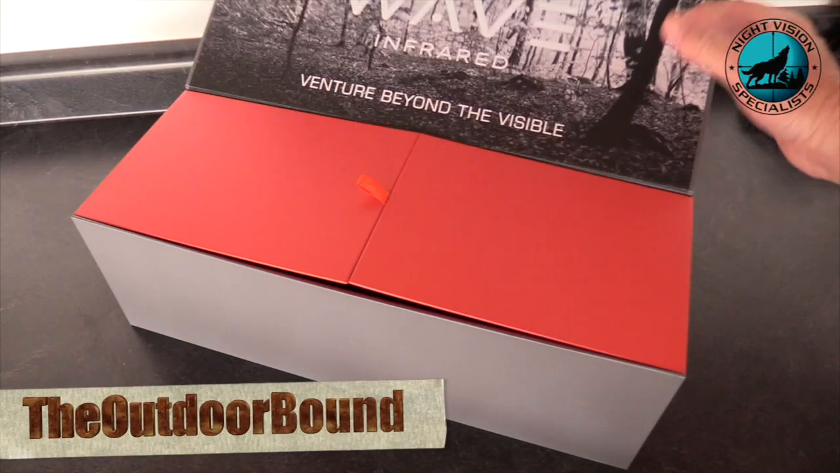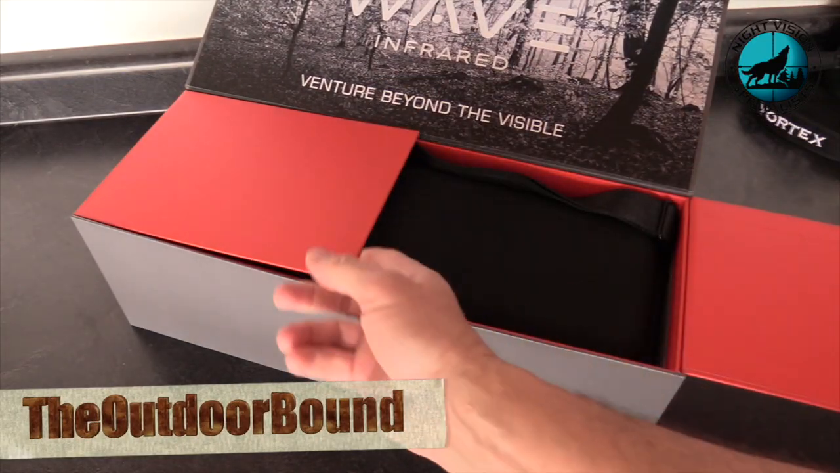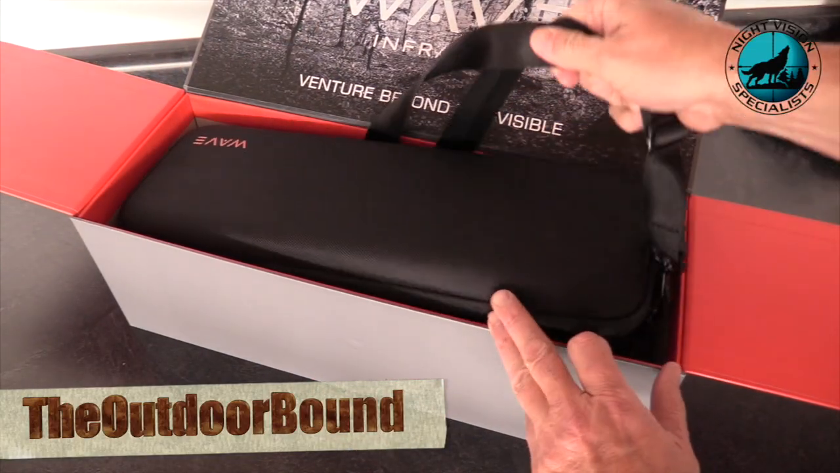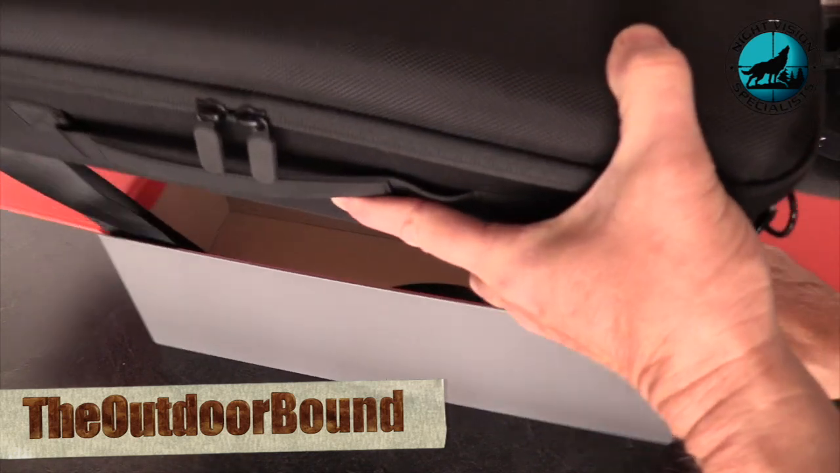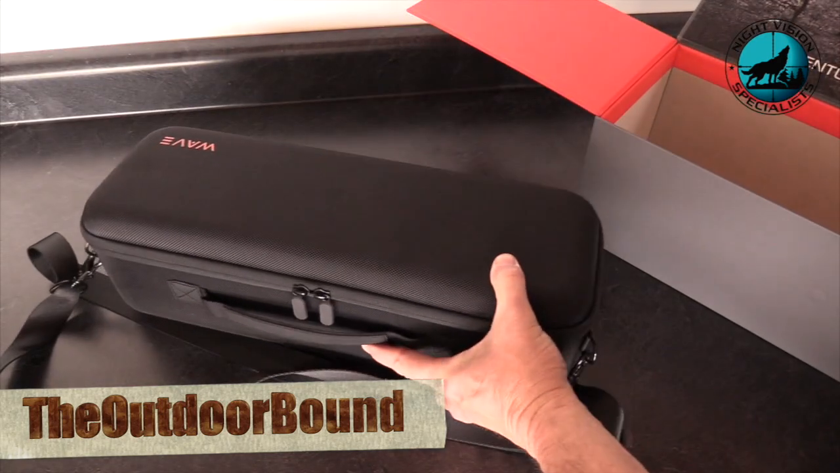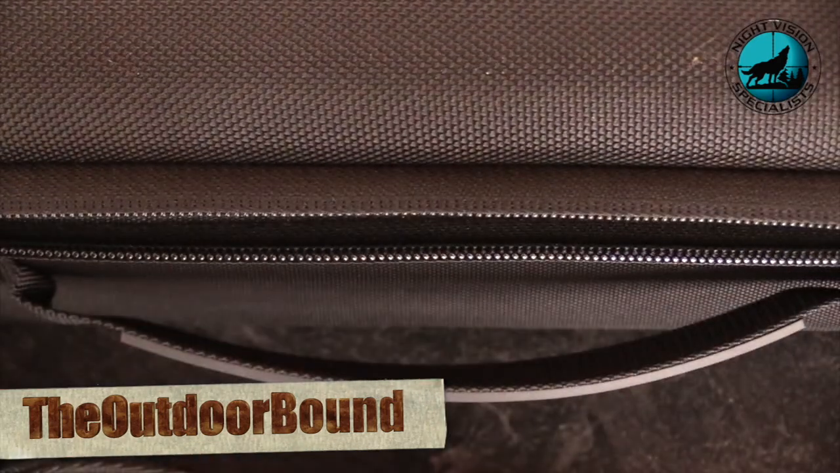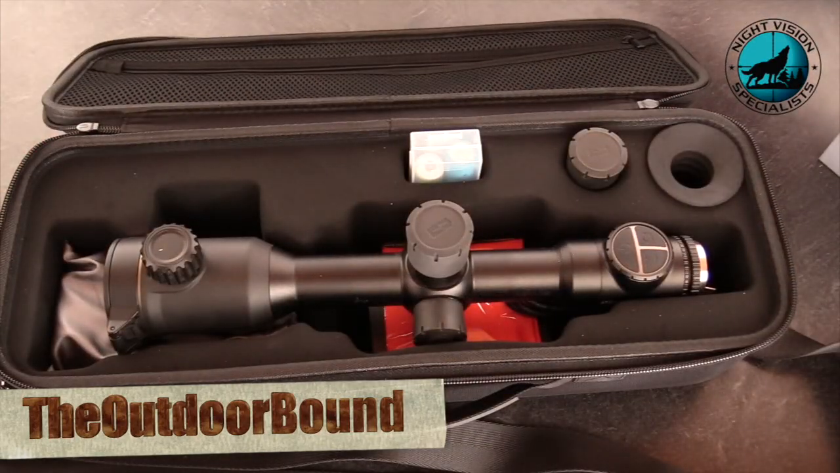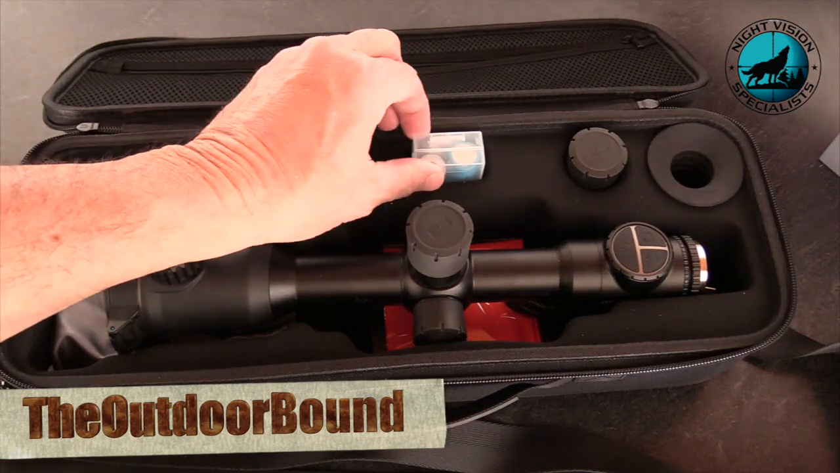Alright guys, I know we don't want to spend a lot of time at this, but I'm going to open the box and show you what's in it. Like I said earlier, I received this item from Night Vision Specialist, and this is not original packaging inside of this carrying case because this is a demo unit that I had. But this is what I believe comes with it.